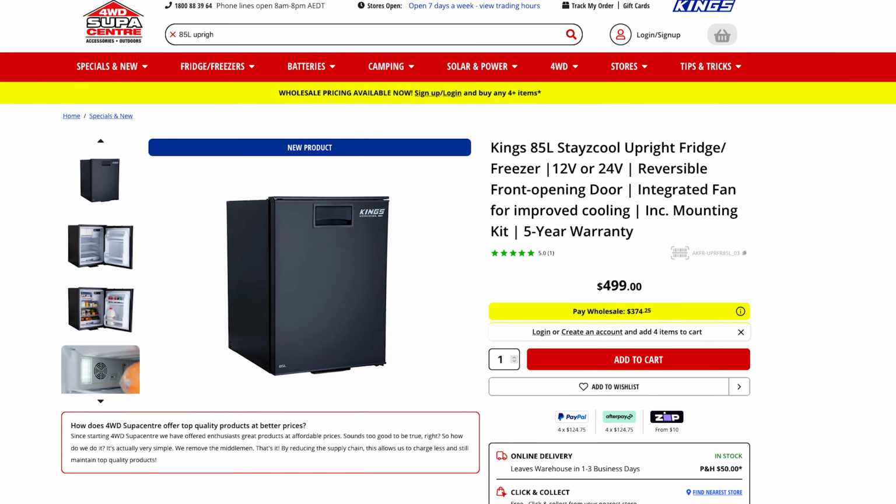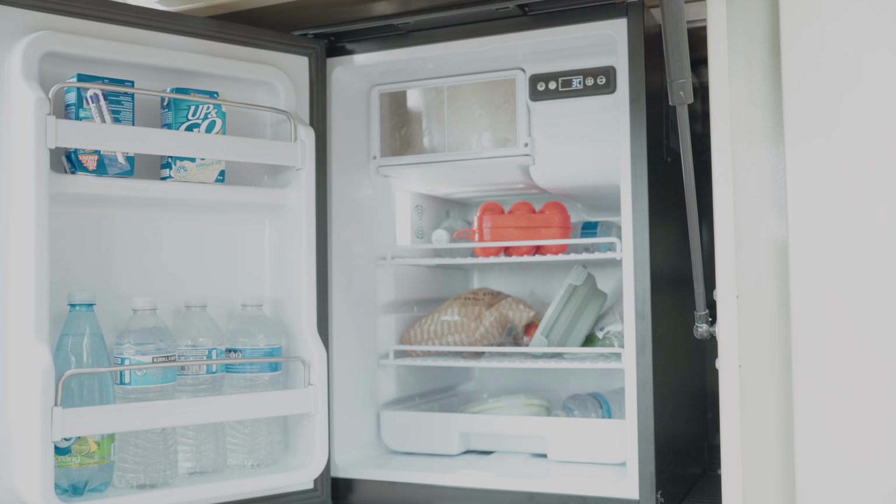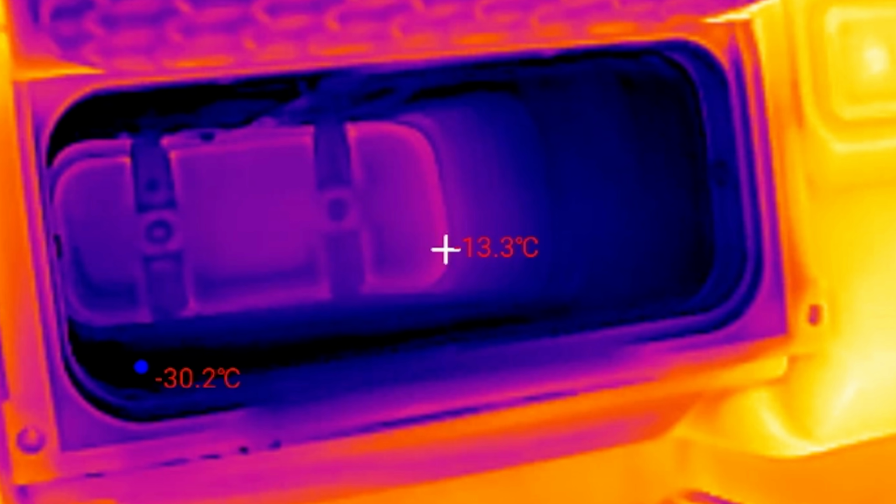The 85-litre upright is the new Mark II model in my trailer. It has plenty of positive reviews and is a great fridge from my personal experience so far. It is a front opening design built for permanent installation. It can't be set as a freezer, but it does have a dedicated 6-litre freezer section that gets incredibly cold.